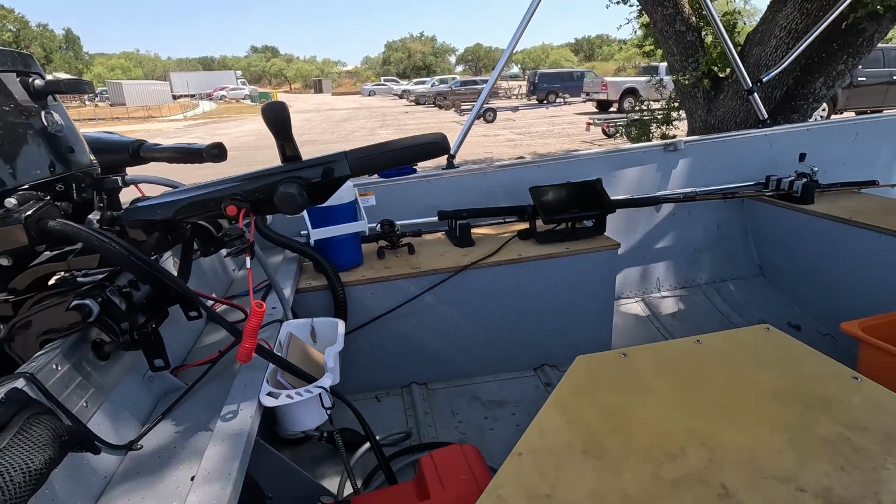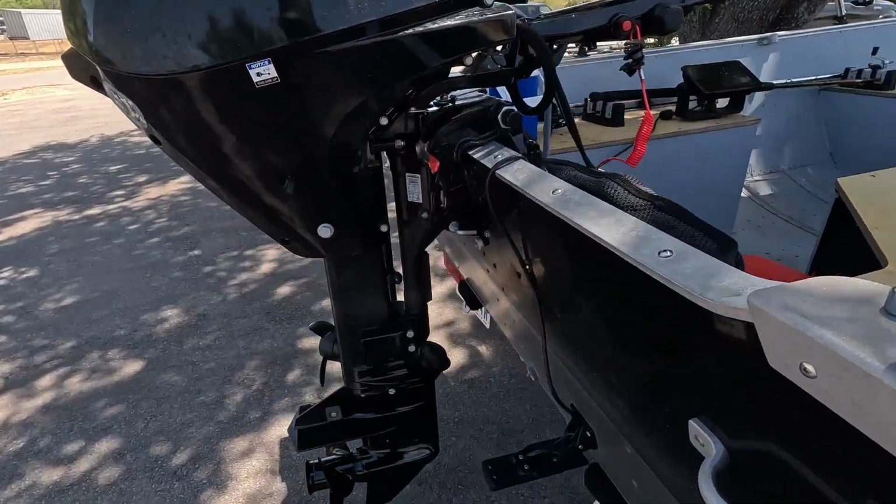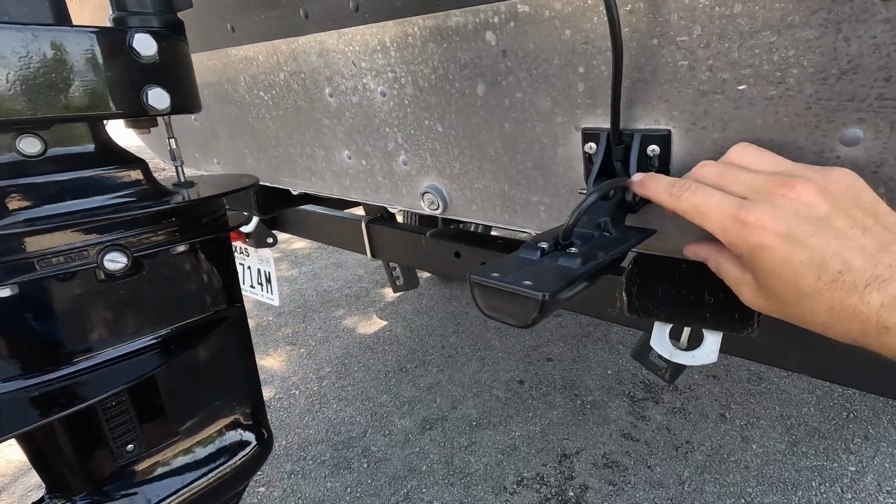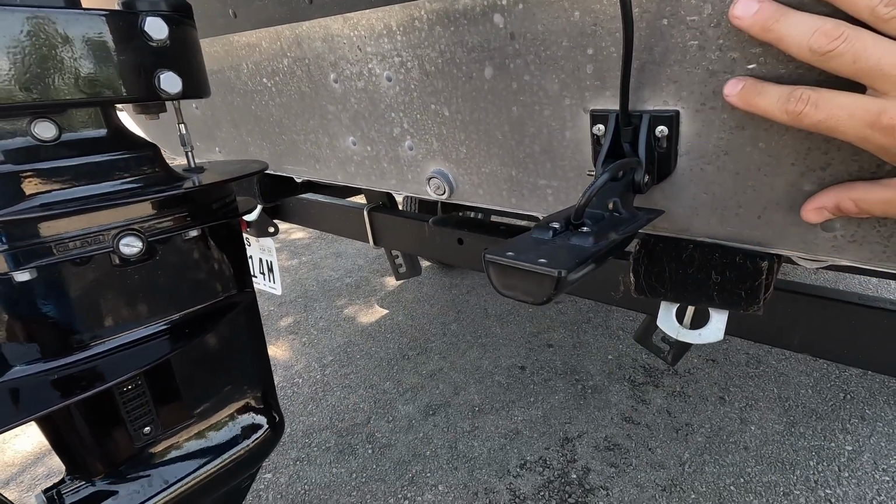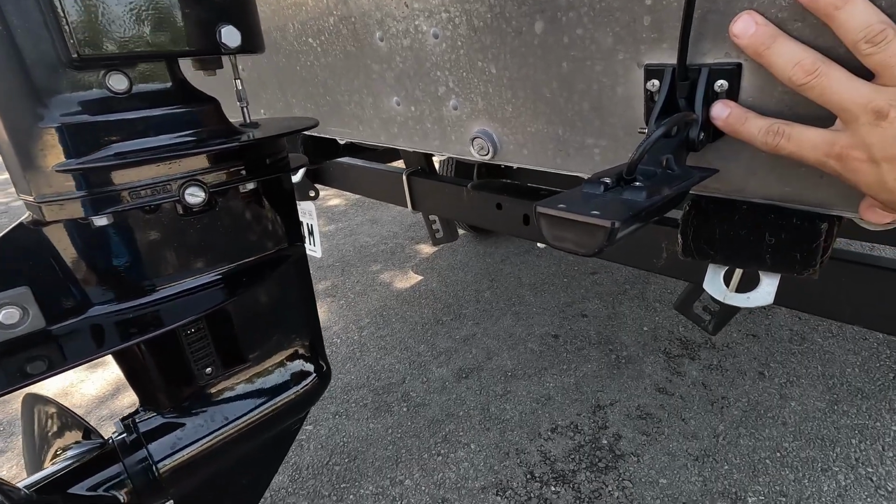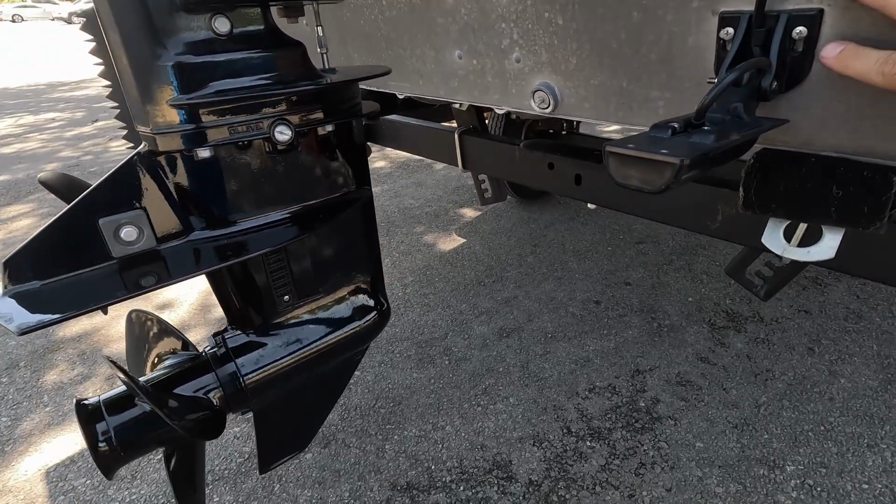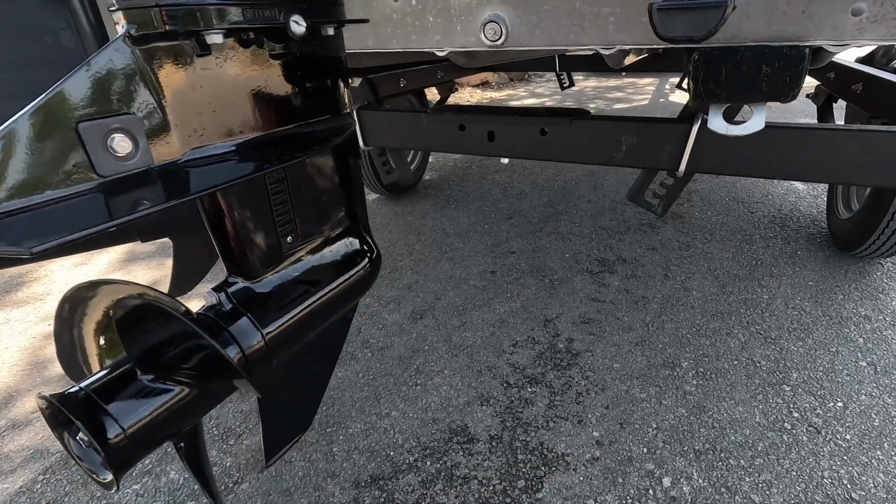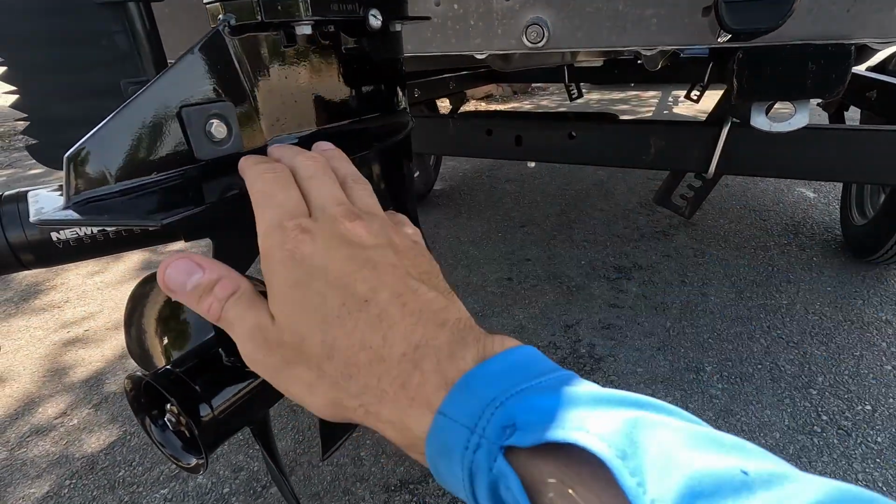The other piece of advice that I have, which is critical, is if you read the manual that your fish finder came with, a lot of manuals will have a minimum distance that the transducer needs to be from the outboard motor. In my transducer's case, it's about 12 inches.